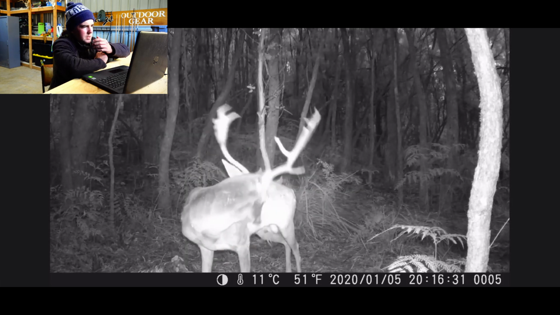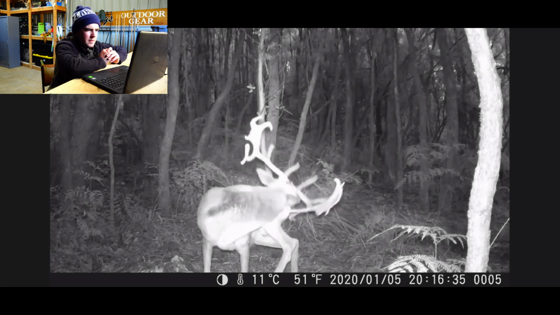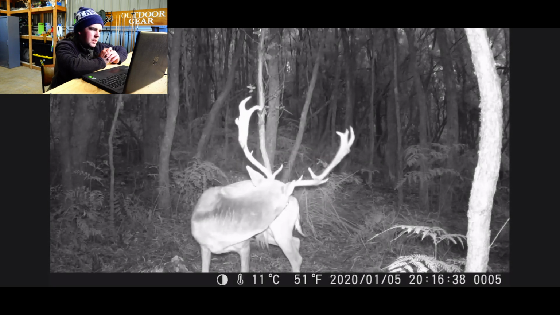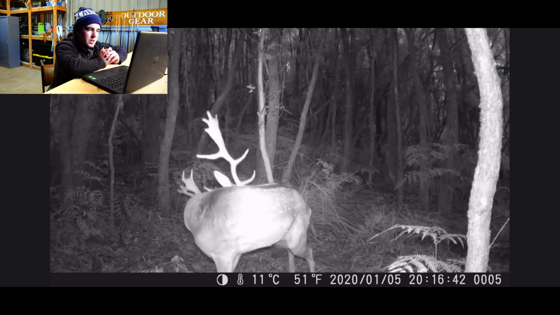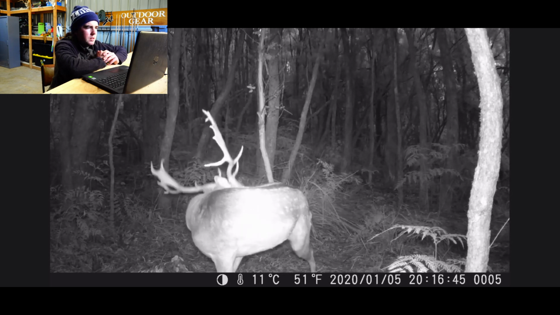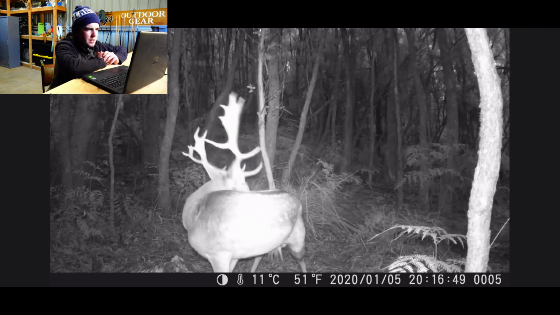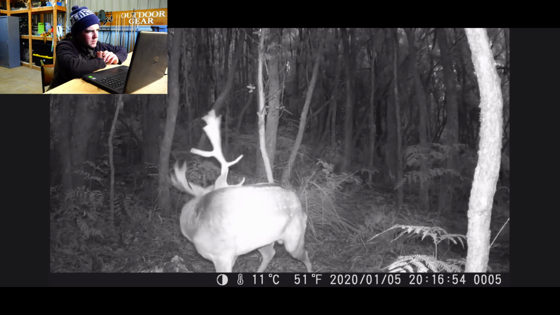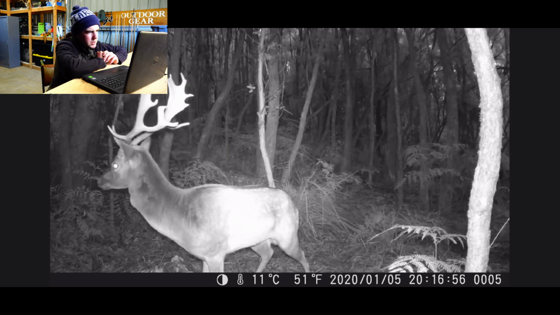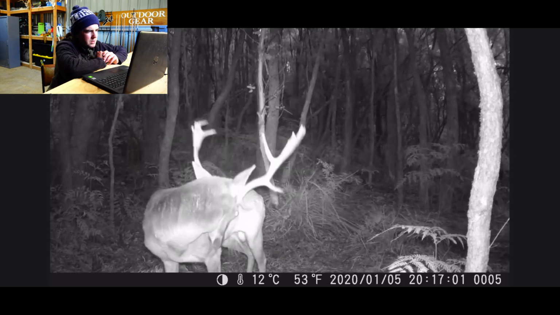The way he's messing around there though, I'd say this is during the rut. It's of an evening, 8:15 at night. First video though, got a stag on there, so that's a good start. But I don't think he's the one living there. Looking at the size of the rubs, I don't think it's him, but he's got potential to grow into a nice little deer. He's got nice shape, good points. That's a pretty good start.